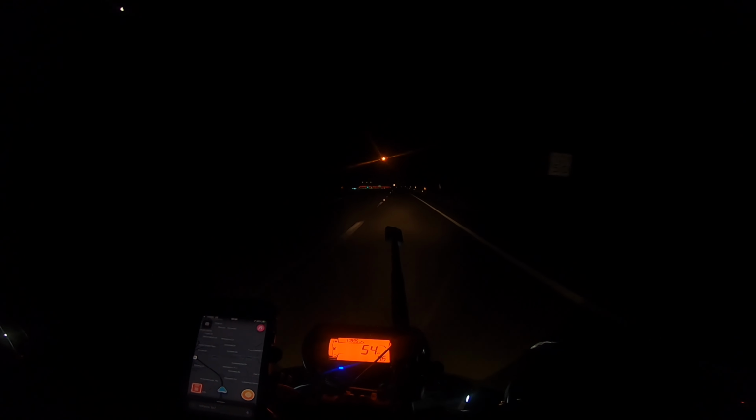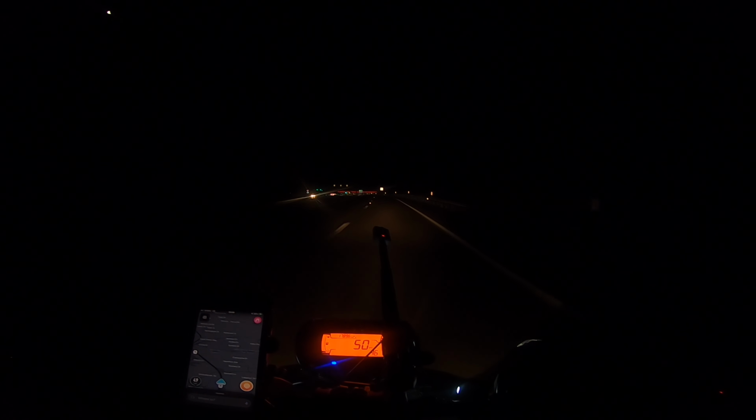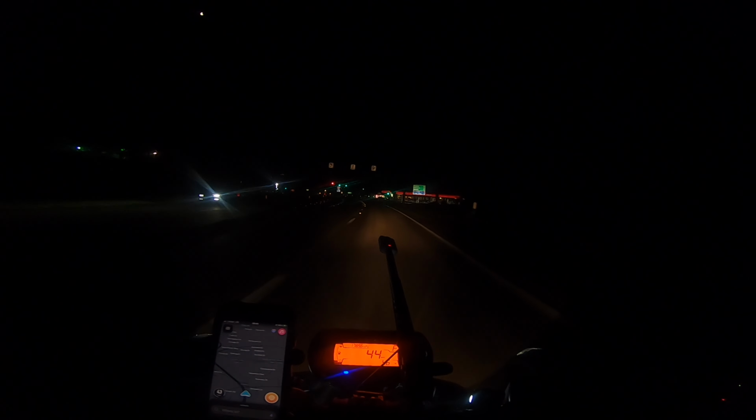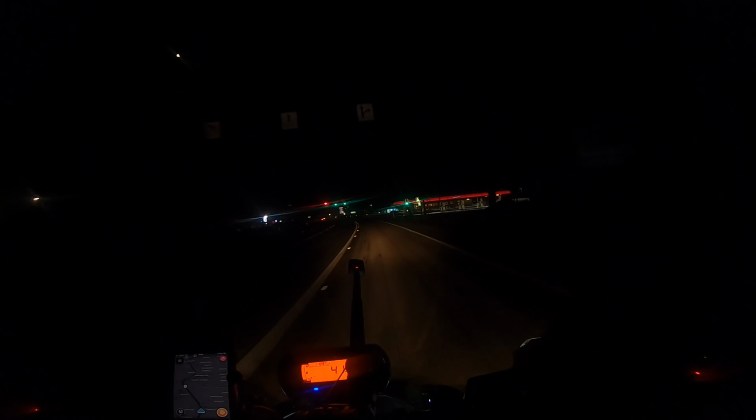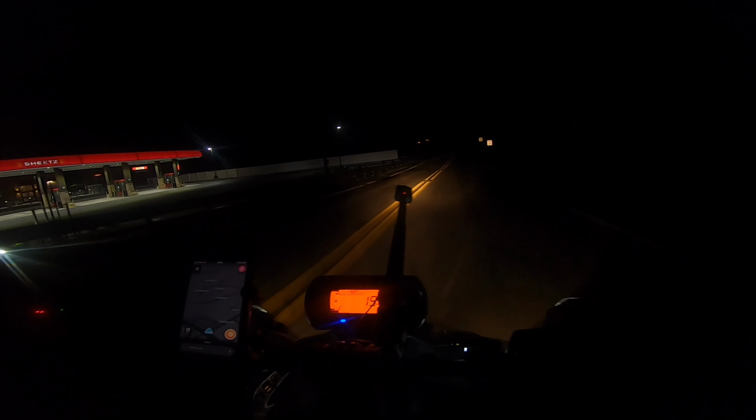I just mounted it to the quad, the ATV, and we got some point of view footage facing us and off the front of the bike. So it's not the best footage that I normally try to get while we're riding the quad, but it's not too bad.